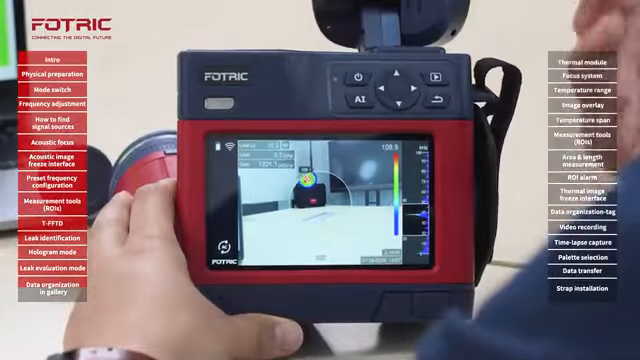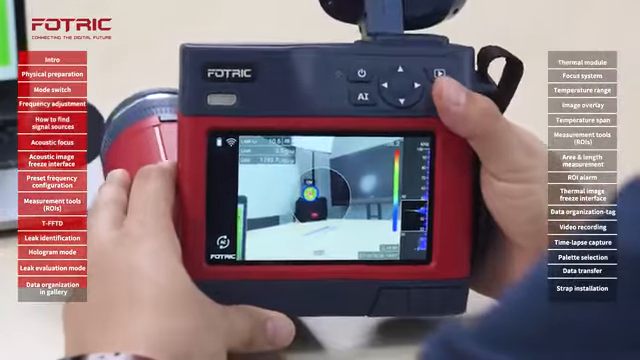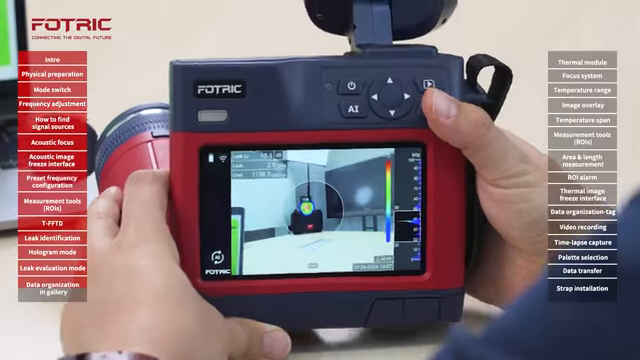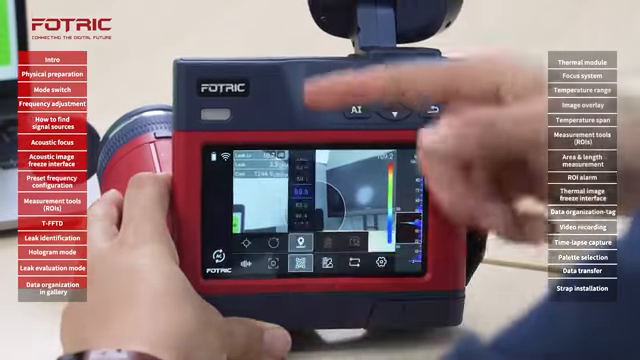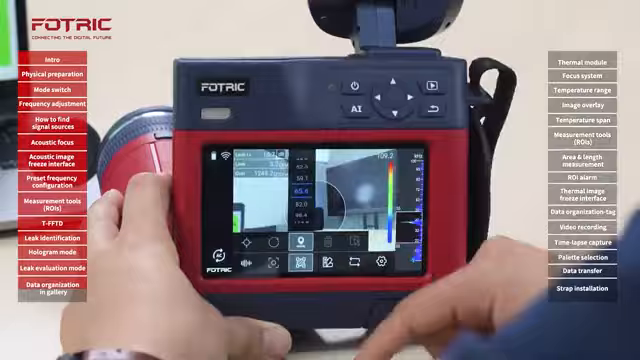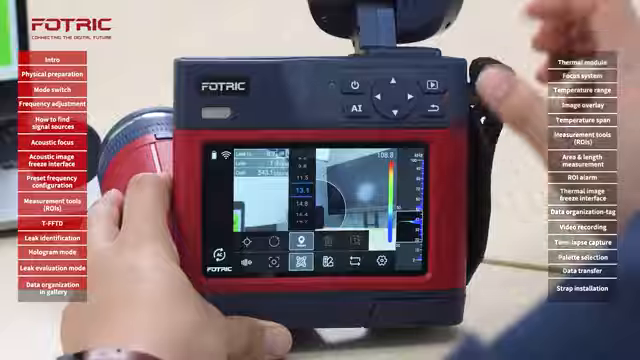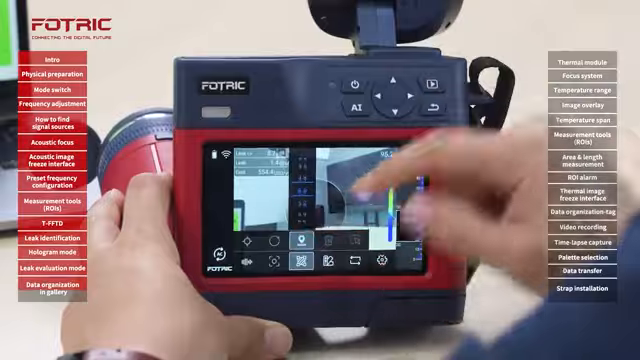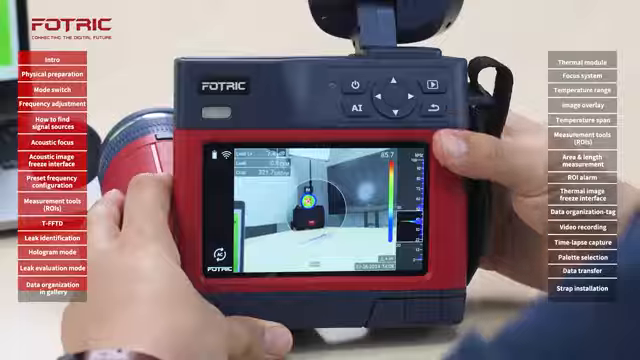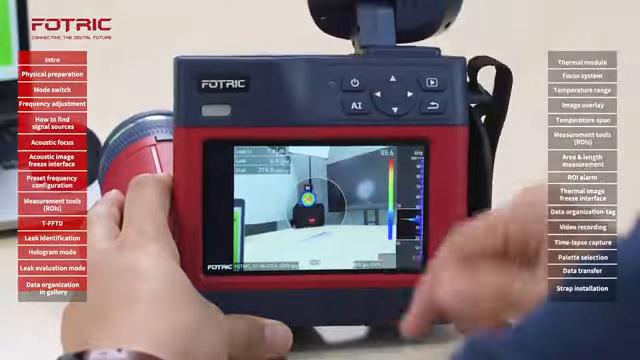Let's say that I continue with this process and I identify a second leak or any other leak. Remember, it's very important to always adjust the distance because that will affect the cost of the leak. Let's say that now I'm closer to a particular leak. Enter. I will take the picture of the leak. Now I have a leak of a lower cost.